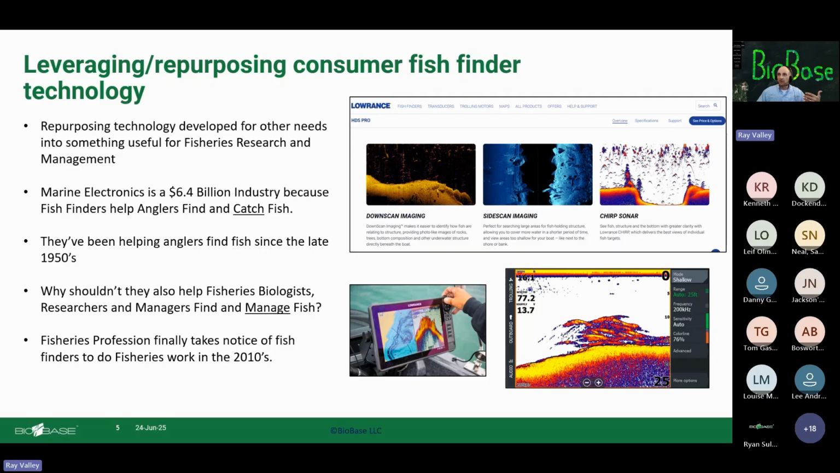BioBase also comes around about the 2010s. We were focused at that time on mapping aquatic vegetation and creating 3D views, turning the world of fish and fish habitat from 2D into 3D. That's really what these sonar devices give us, a 3D look at a fish's environment.